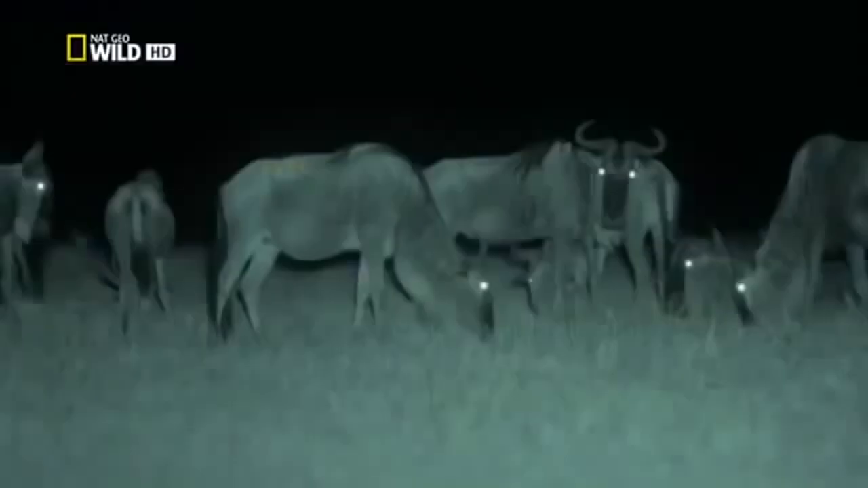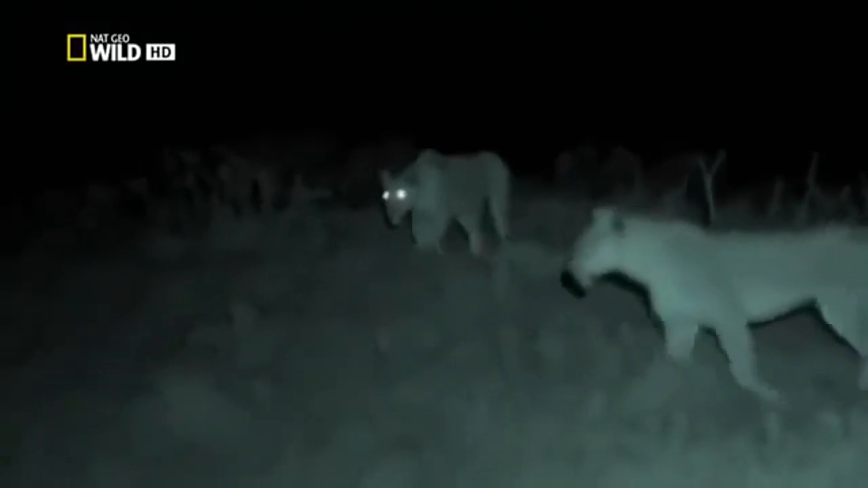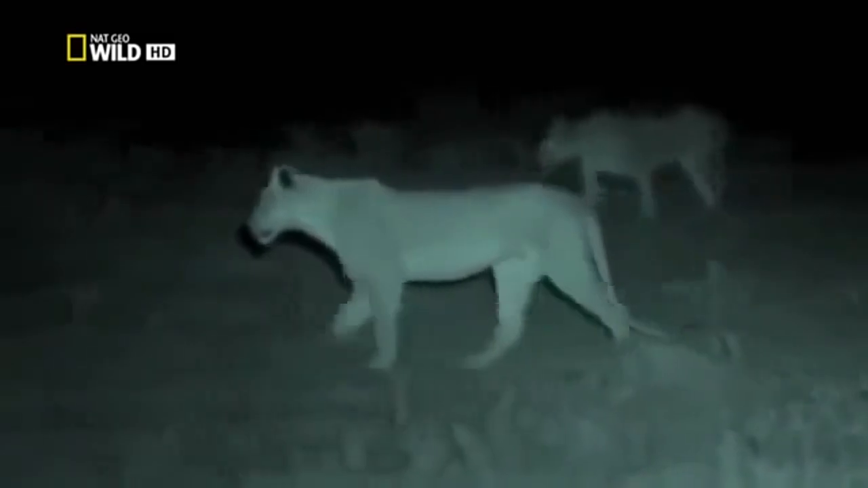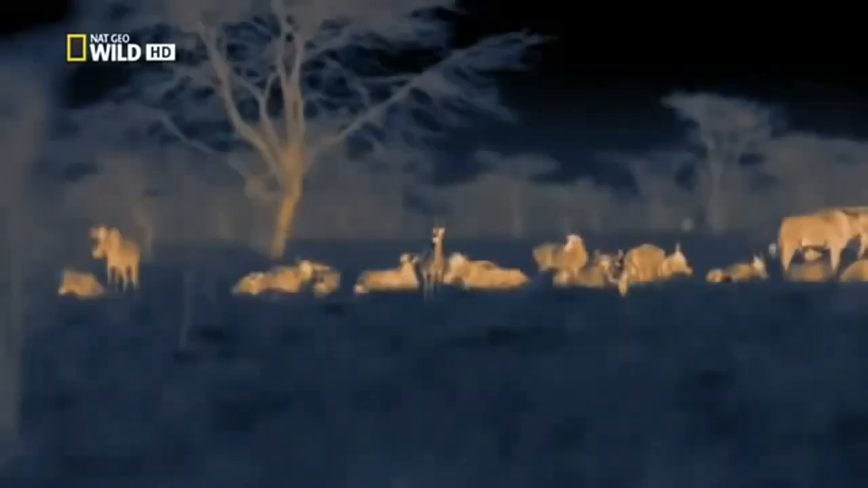Their senses are alert. The sound of grass being uprooted indicates grazing animals nearby. Scent on the breeze gives the lioness an idea of how many animals are there, and what kind. Wildebeest, impala, and topi are all potential meals.